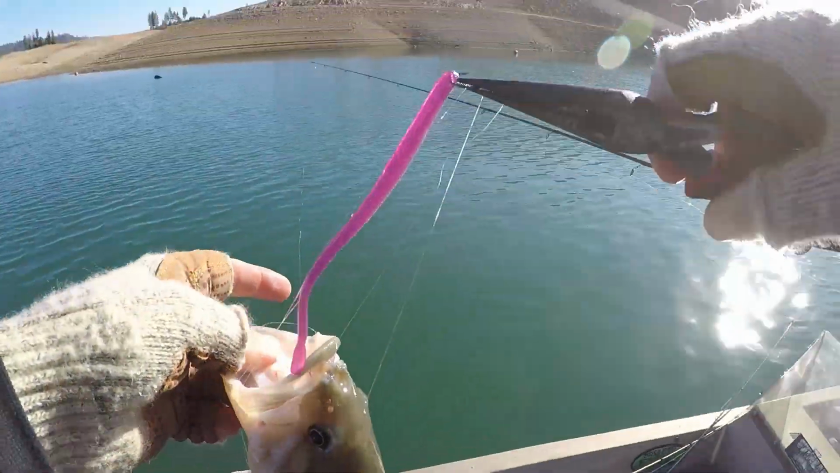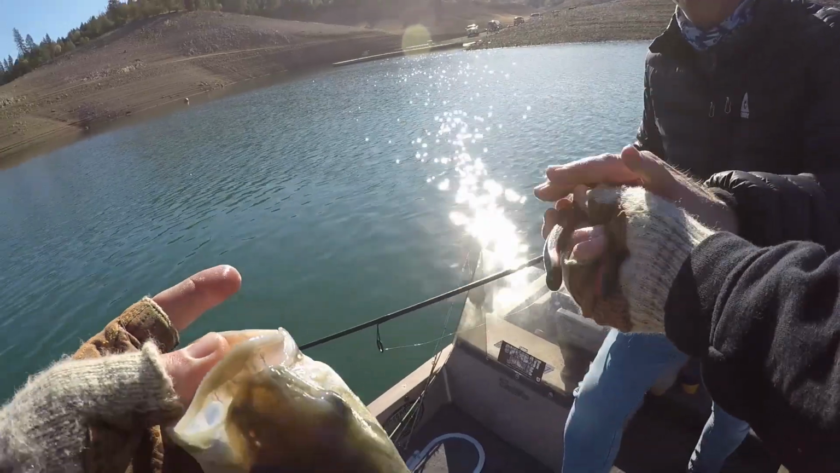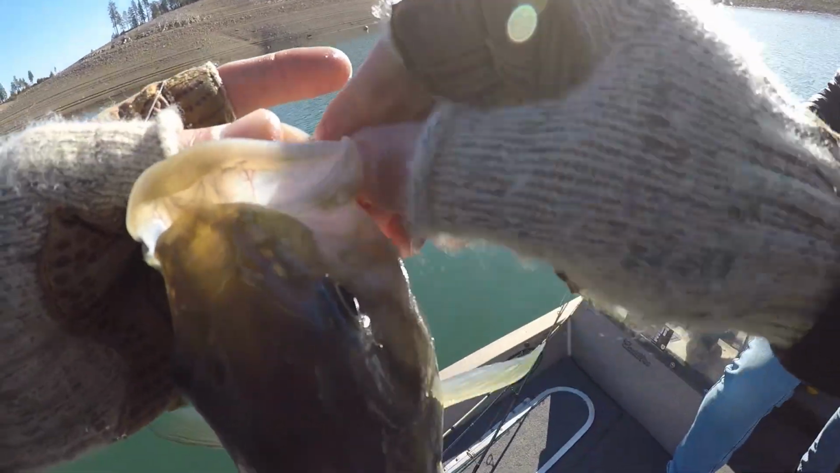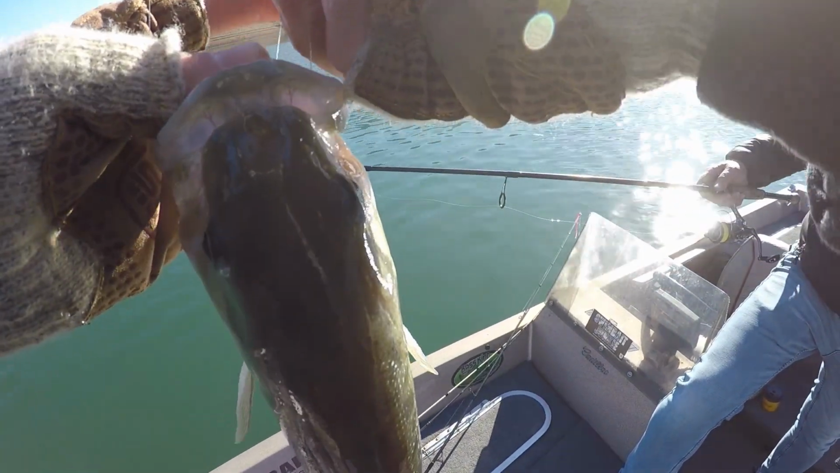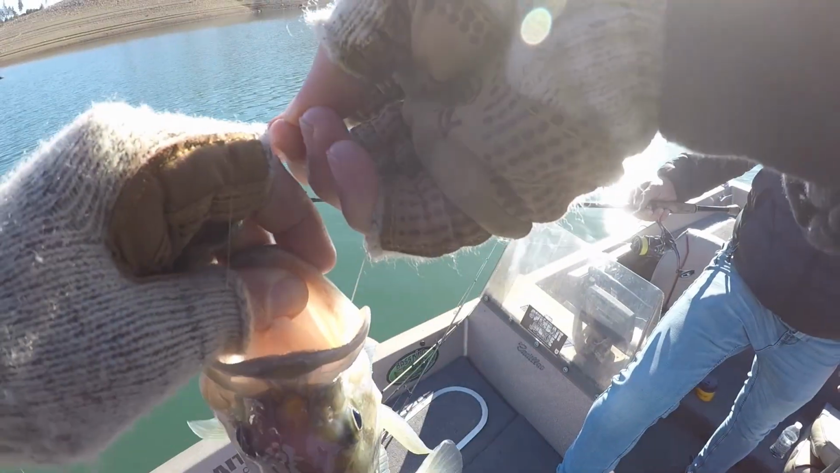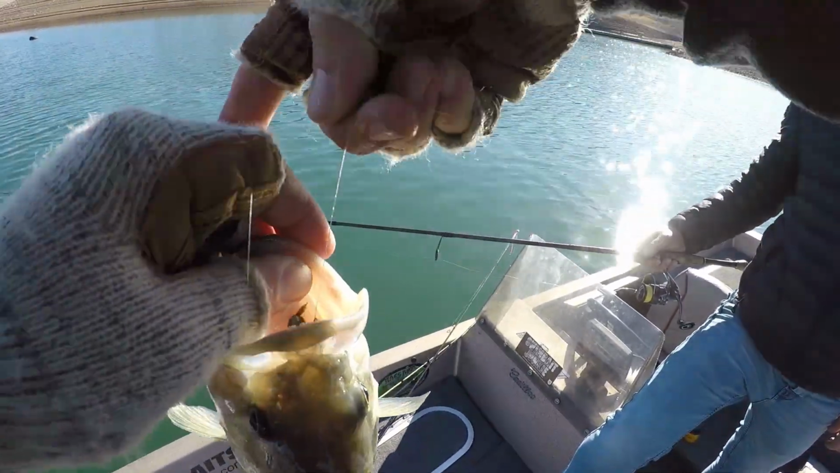There we go. The line's all twisted on him. Here, take the pliers and I'll get them off. They're not all small. Yep. What is going on? There's line in his... Is there another hook? Has he caught another hook?